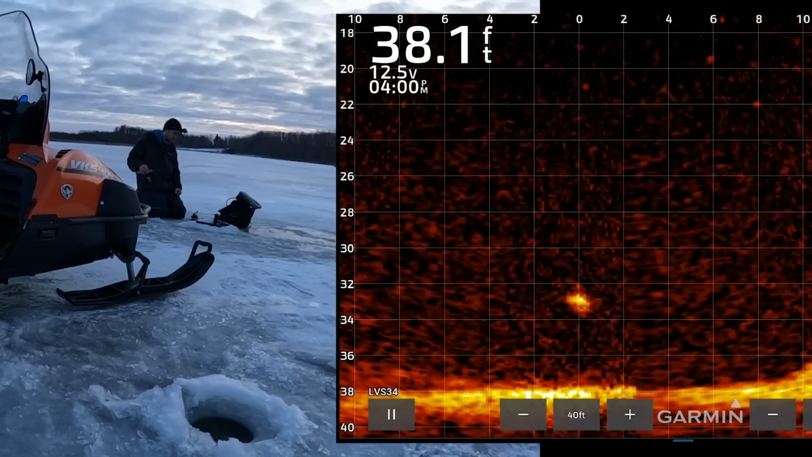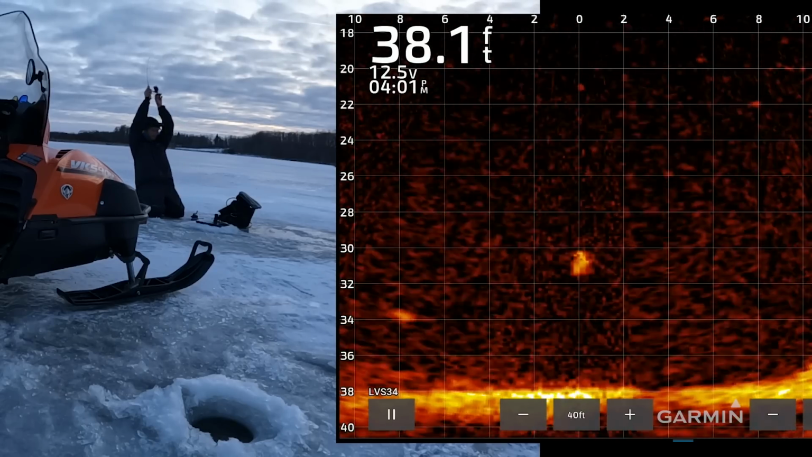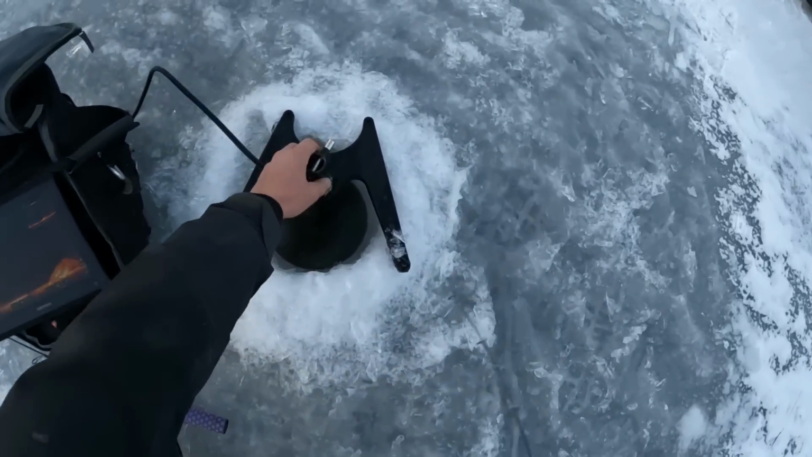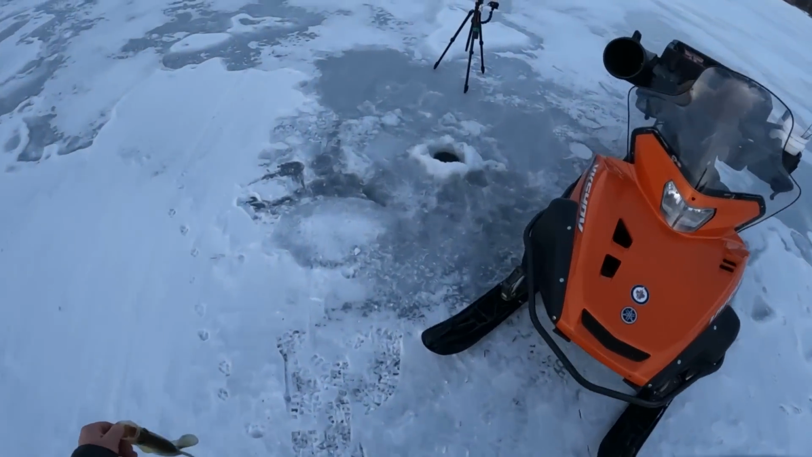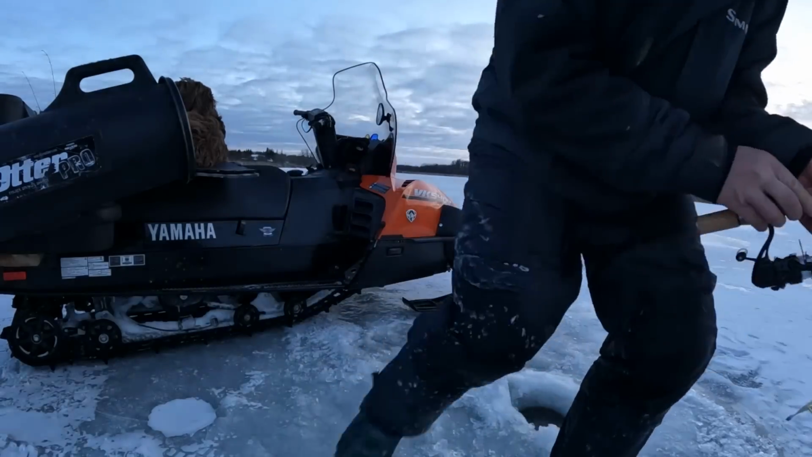Oh, all of a sudden his energy changed and he lunged. Crazy. He moved so slow for so long. Come on, we need you. Is that a nice one? It's pretty nice. There we go. Crappie number 10. Let's go see if we can get a good release on him.